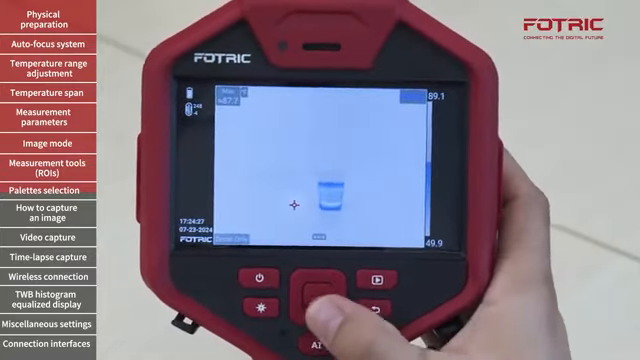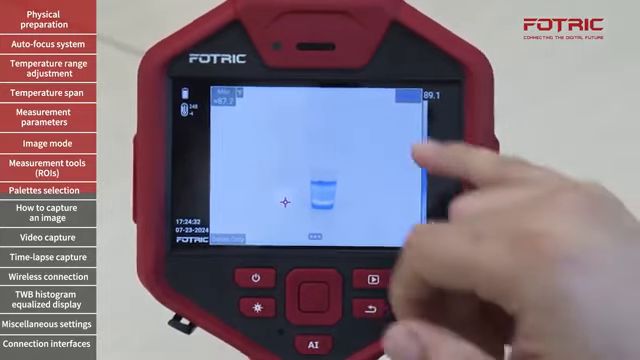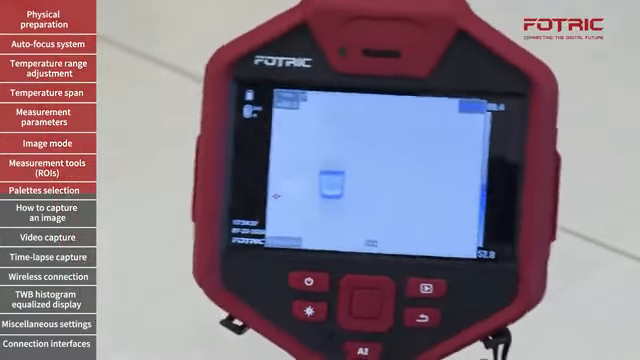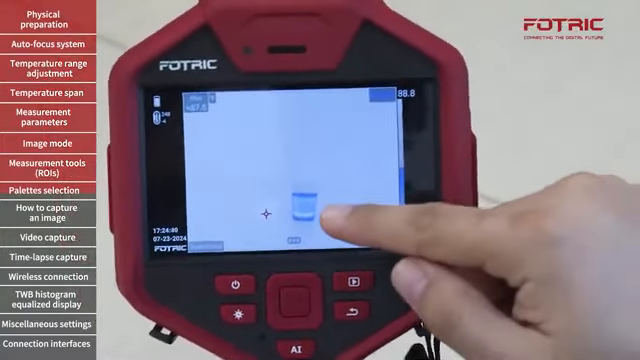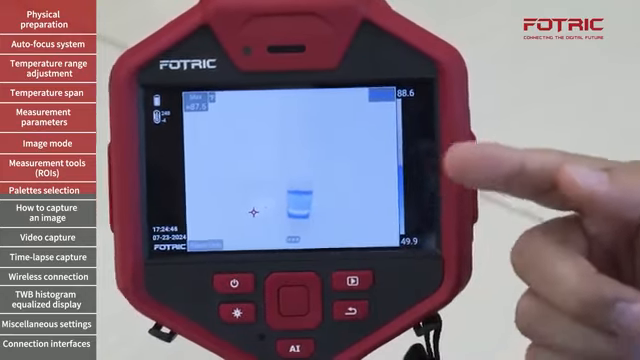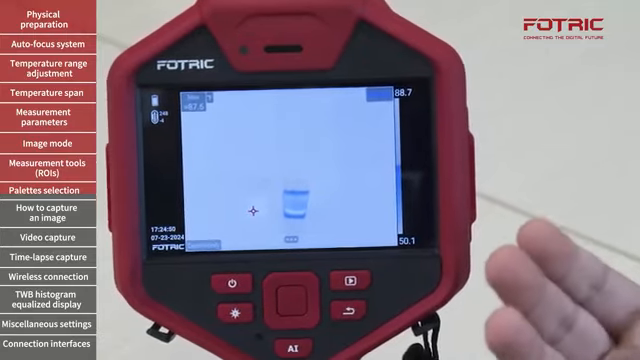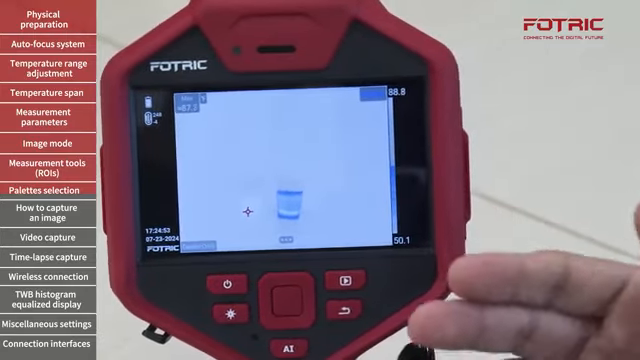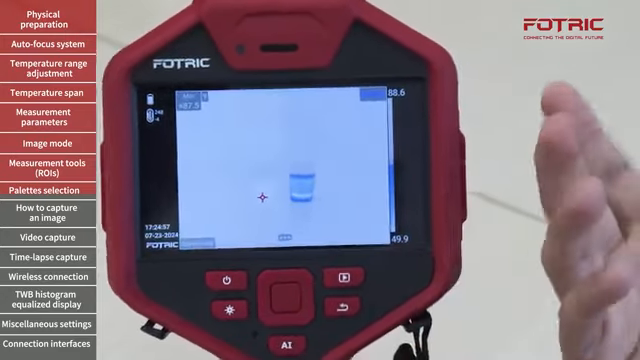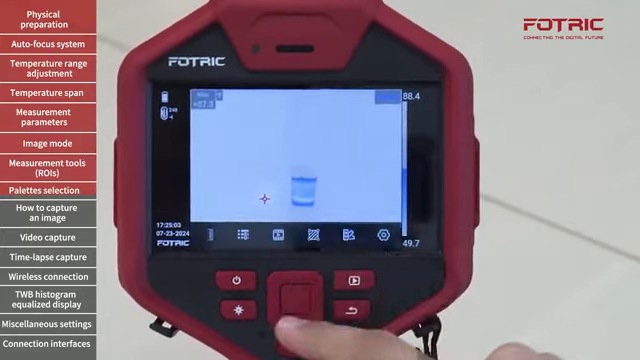So let's say that the dew point of this room, which can be calculated using a hygrometer, is 69.8. I can run a quick inspection in my room, and as soon as I see blue, I know that on the surface where I'm seeing blue, it is very likely that condensation is accumulating, and later on, moisture will be accumulated because of moisture condensation. So this is also known by some users as a dew point identifier.